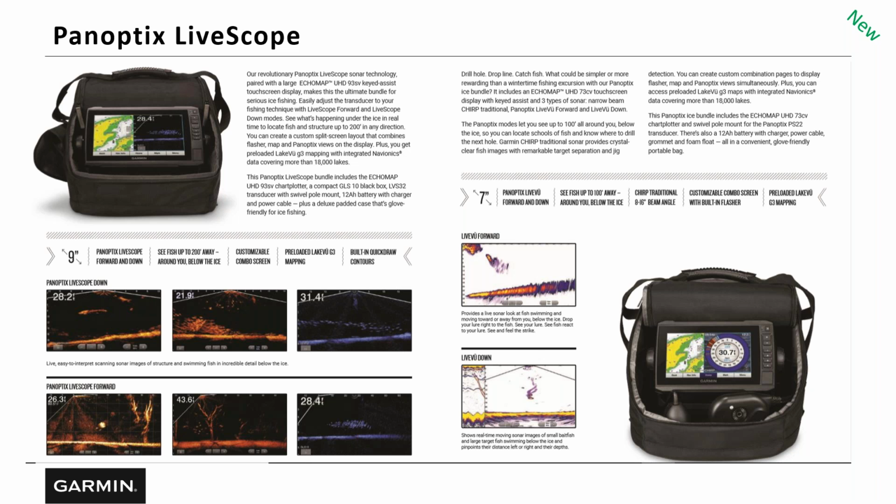Correct. So with that being said, we offer a 7-inch and a 9-inch model with Panoptix LiveScope. That's going to come with the LiveScope transducer, the bag, everything ready to go. This kit is basically complete, isn't it, Danny? Yes, everything is in that bag, and for the most part, it comes assembled, other than a few things. You grab that thing and you can be fishing in 10 minutes.